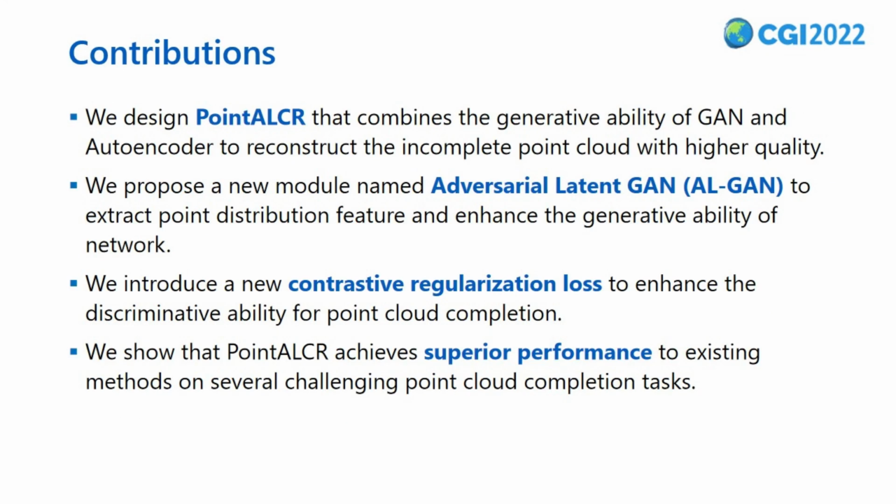Our contribution can be summarized as below. We designed PointALCR that combines the generative ability of GAN and autoencoder to reconstruct the incomplete point cloud with higher quality. We proposed a new module named Adversarial Latent GAN, or AL-GAN, to extract point distribution features and enhance the generative ability of the network. We introduced a new contrastive regularization loss to enhance the discriminative ability for point cloud completion. And finally, we showed that PointALCR achieves superior performance to existing methods on several challenging point cloud completion tasks.